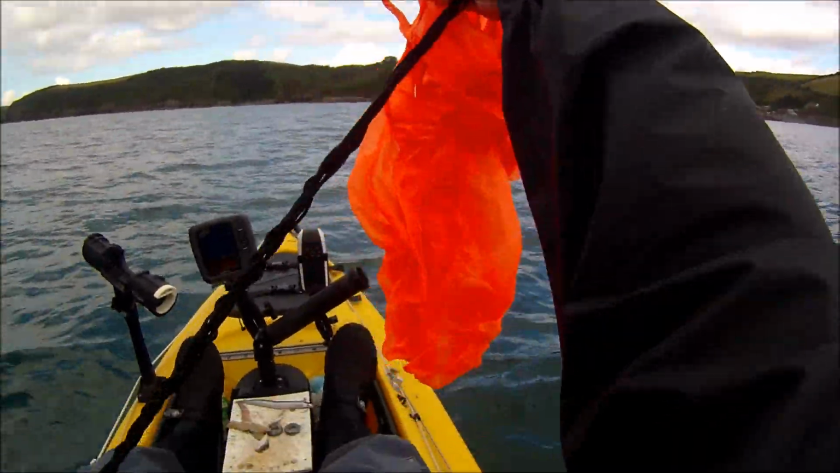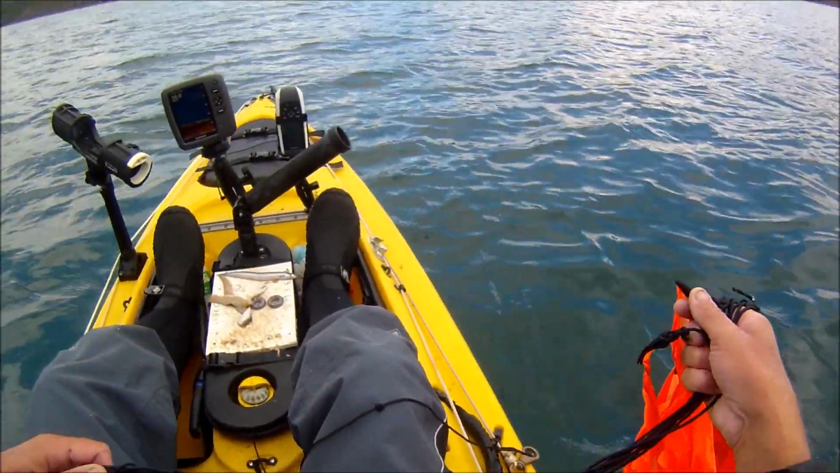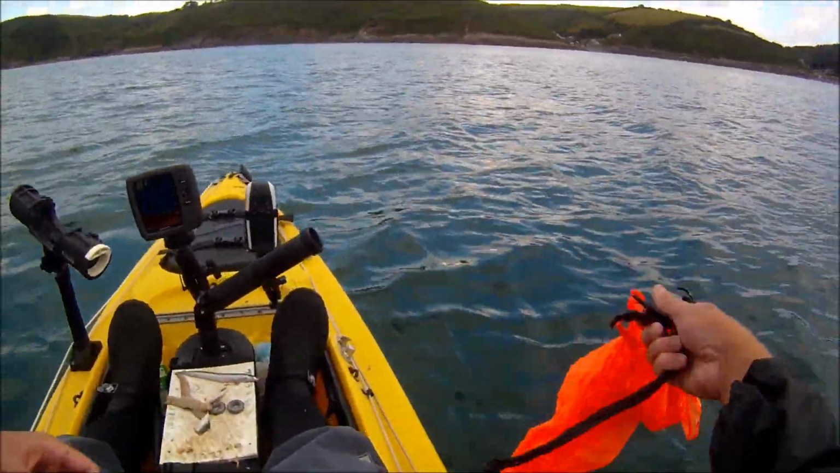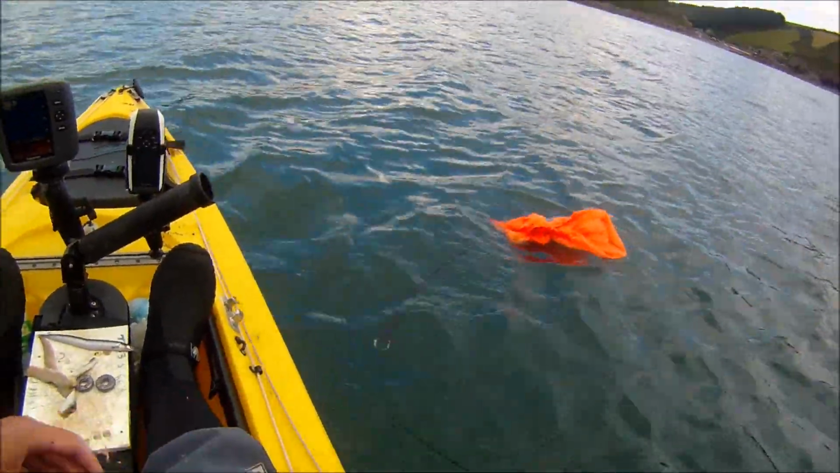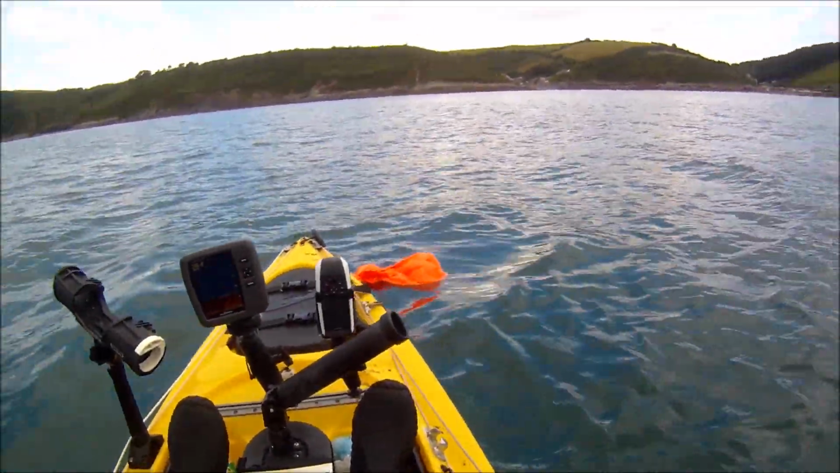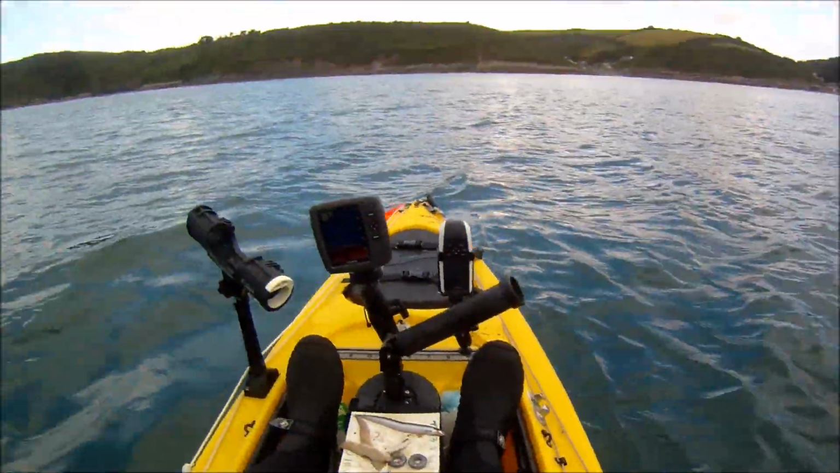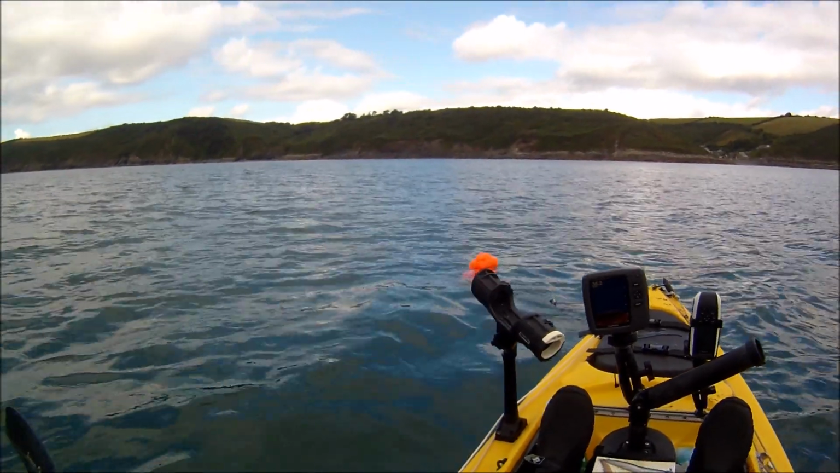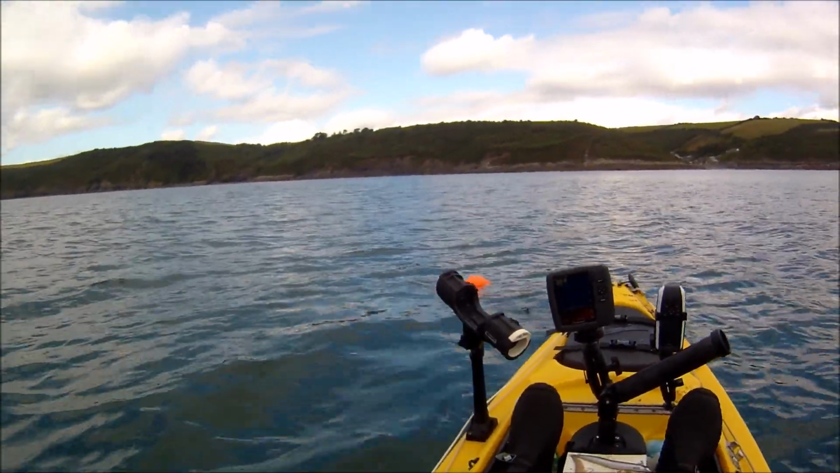Right, so I've got the drift chute attached to the anchor trolley there, and you can see the kayak starting to swing round now, broadside. So I'm going to deploy the drift chute and then manoeuvre it using the anchor trolley to the bow of the kayak, and that will slowly open. It's starting to open already.